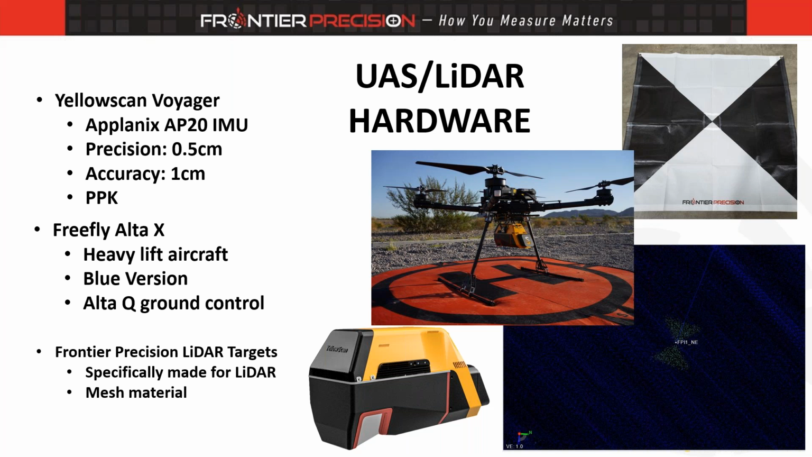But I do want to point out our LiDAR targets specifically, just so that if you're looking at getting into the LiDAR world, you have notice that you do need a specific target. Down in the bottom right there, you can actually see one of our targets in TBC in that intensity view, and that's how we'll be able to pick those points that Kyle shot and reference that to the LiDAR data. Next slide, please, Dylan.